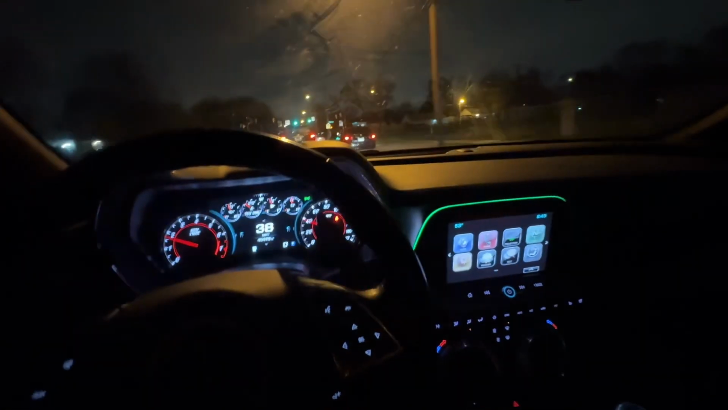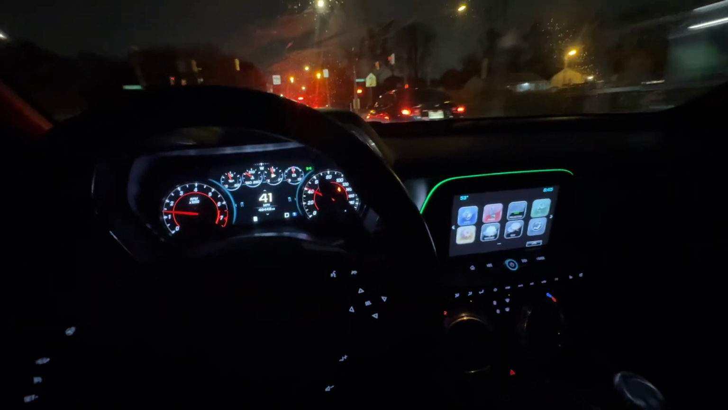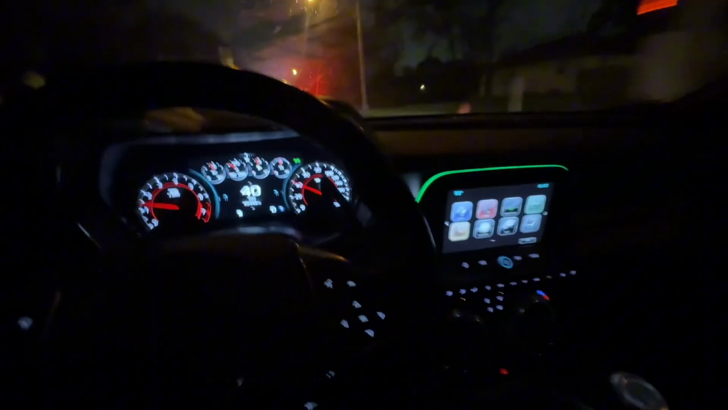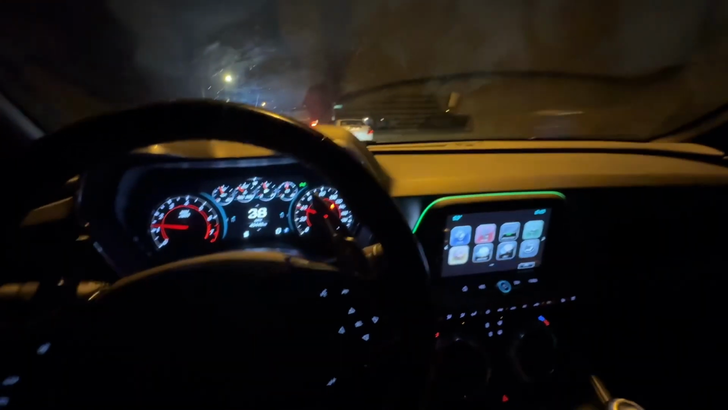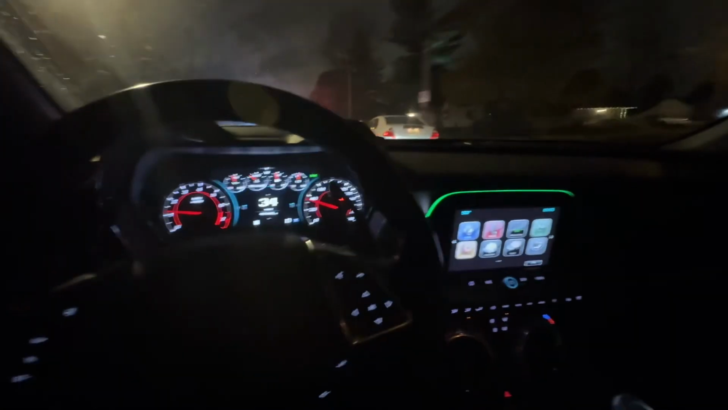How they be driving this slow and they be smashing on their brake lights? Get out the way. Coming through.